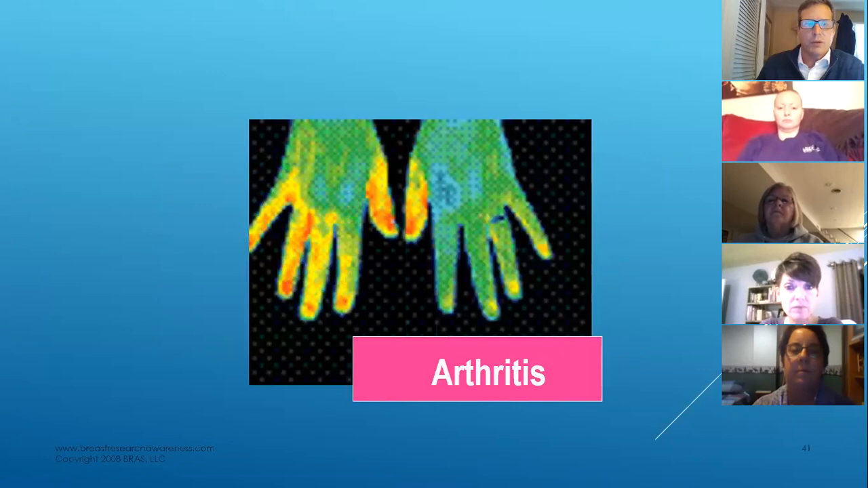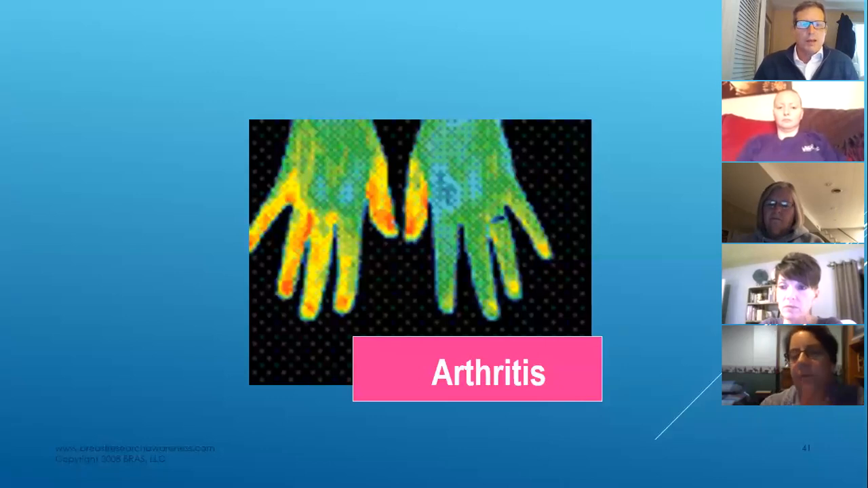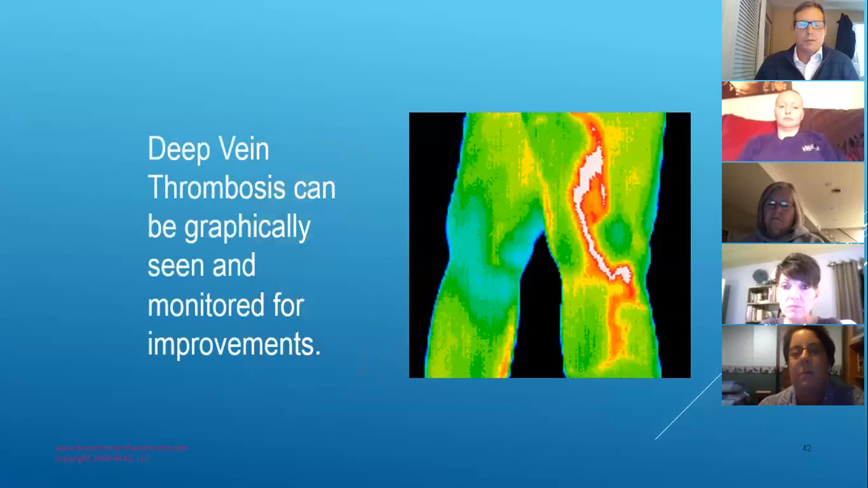excellent for monitoring arthritis. And I'll just throw this in real quickly. This is an excellent tool for monitoring the benefits of something like CBD oil. You might not feel something, but if you take an image 30 days after starting, and you take the CBD oil every day, you should notice a difference in the inflammation in your body. A lot of people are getting help with arthritis.